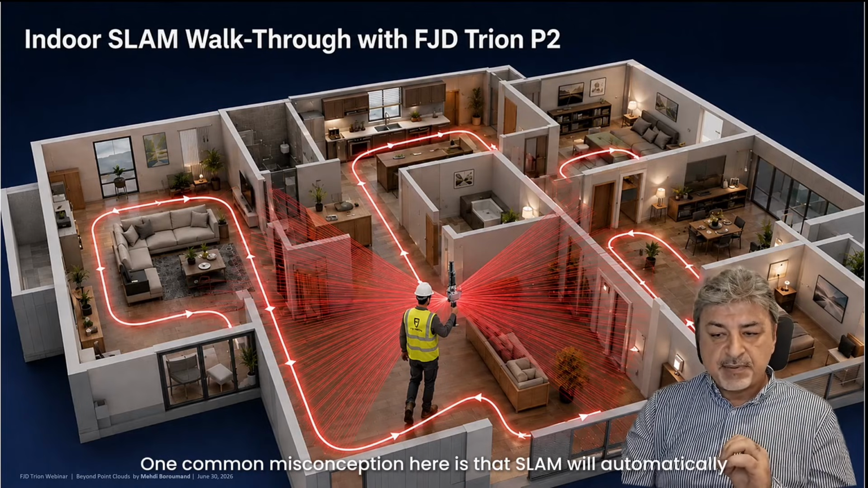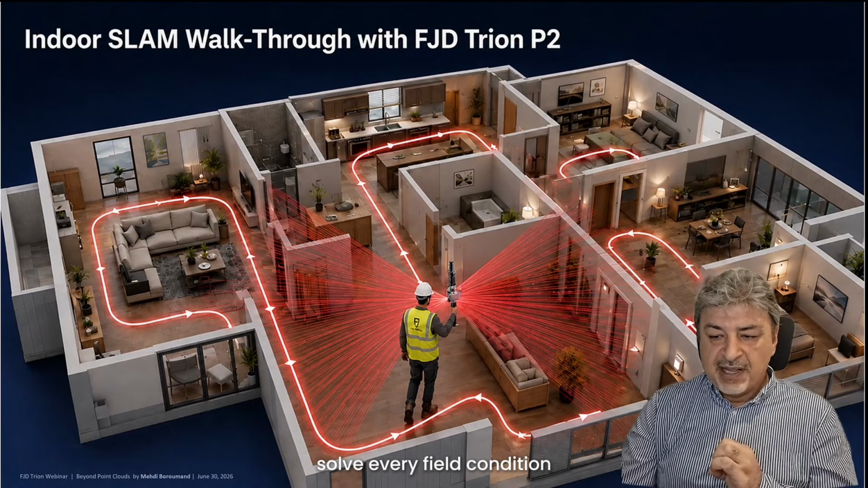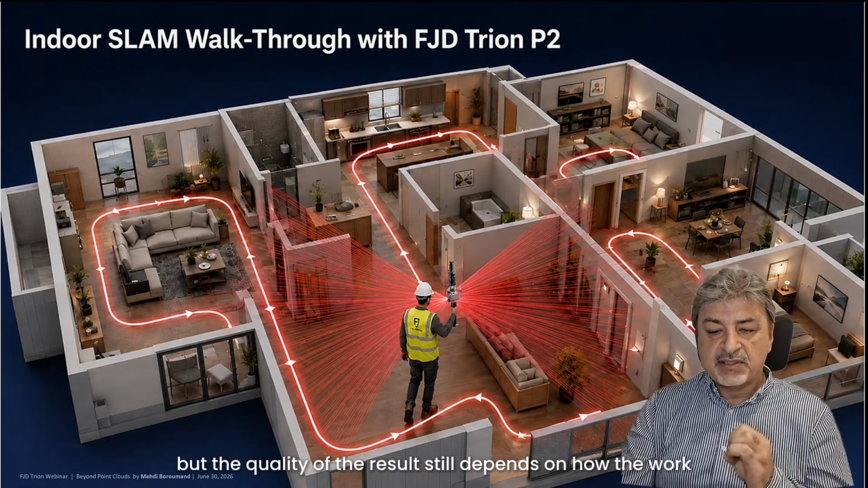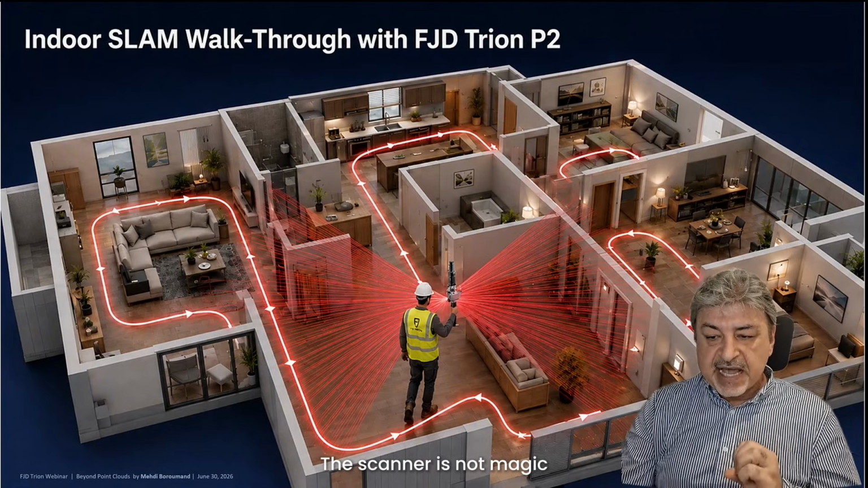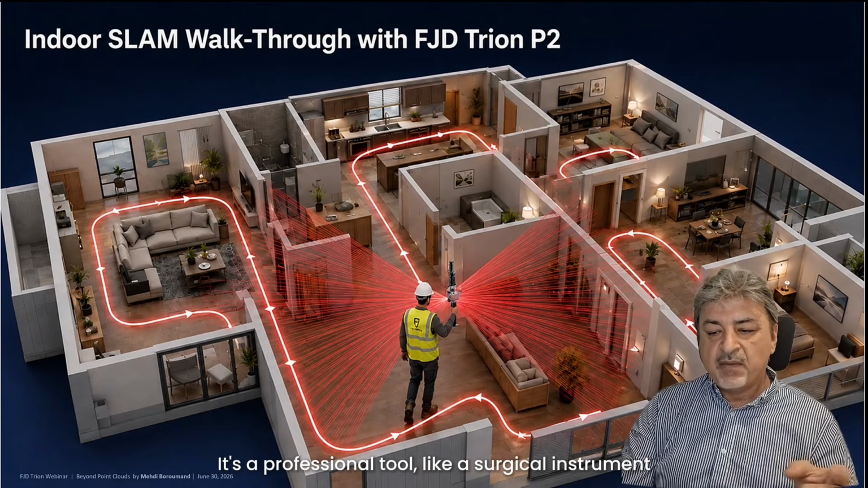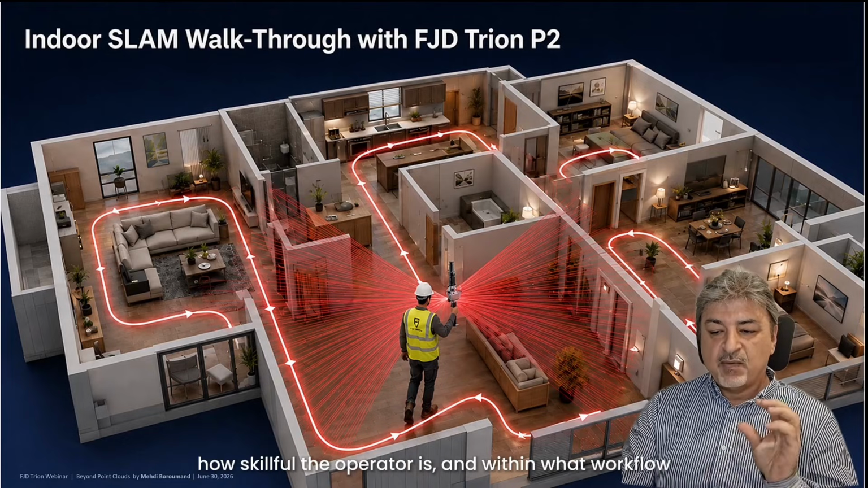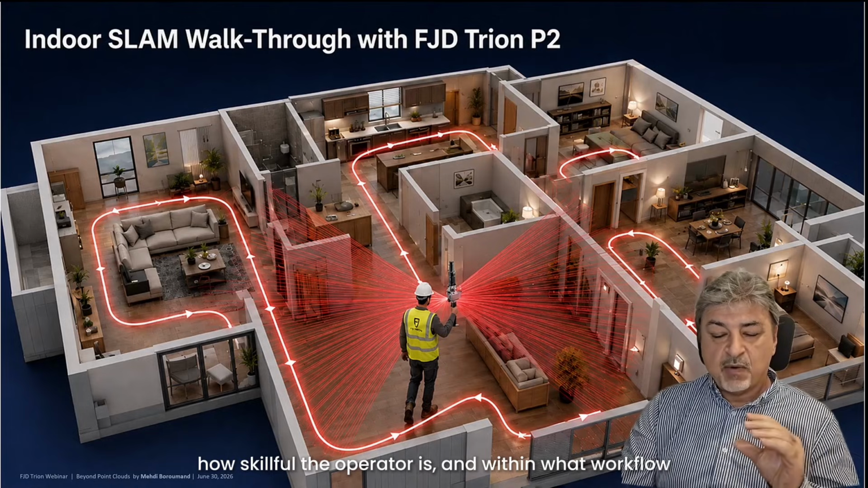One common misconception here is that SLAM will automatically solve every field condition. It will not. SLAM can make capture faster and more flexible, but the quality of the result still depends on how the work is planned and executed. The scanner is not magic. It's a professional tool like a surgical instrument or a chef's knife, but the result depends on who is using it, for what purpose, how skillful the operator is, and within what workflow.